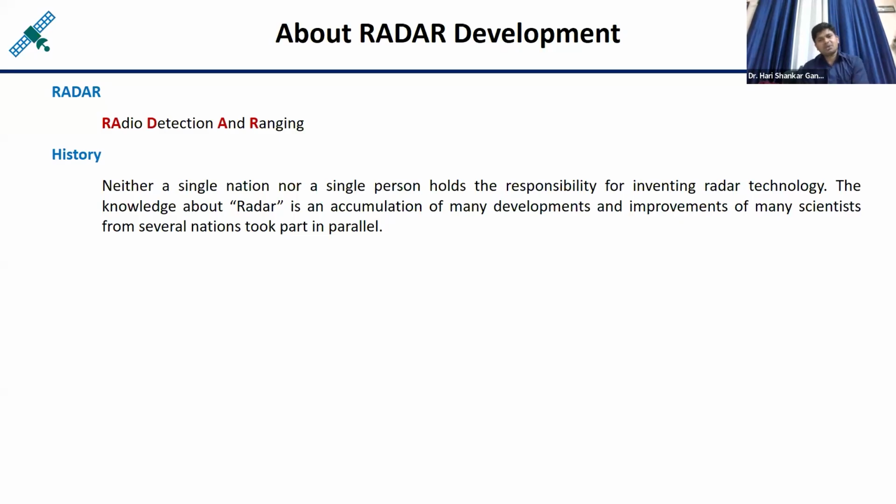But if you see the starting of the development, the historical perspective of radar, you can just think that a single nation has not done the development of radar. The development started across the world, across the globe, and different countries basically contributed to the development, and they developed radars according to their requirements.